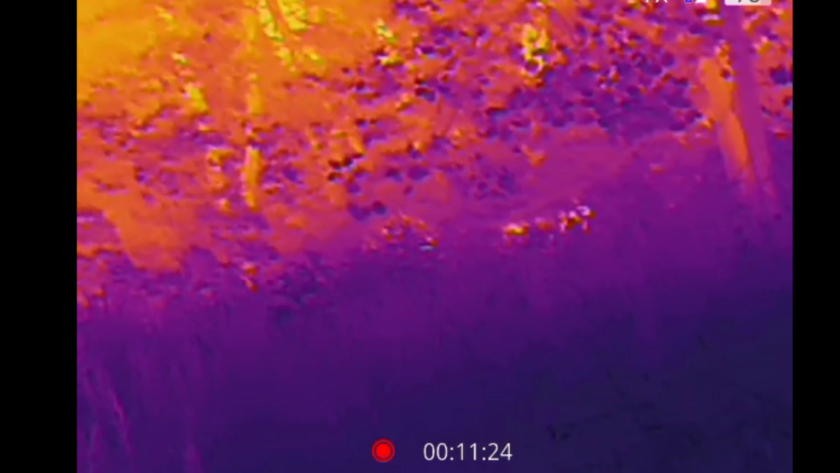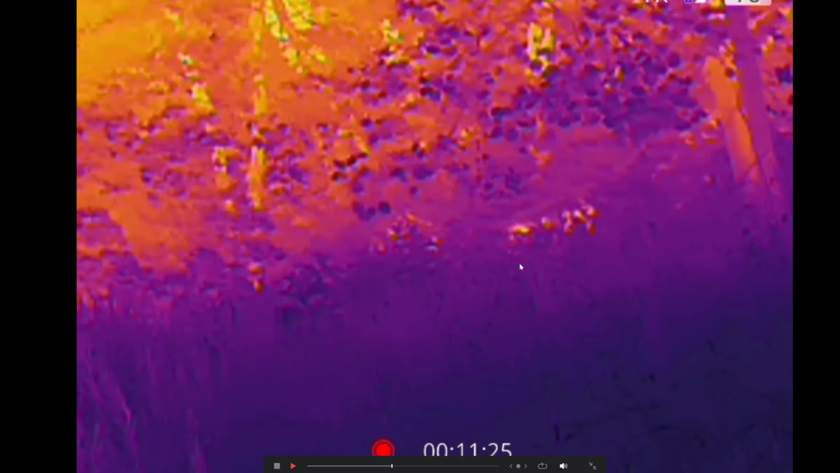Unfortunately, I also looked out the window with the thermal imager. We don't see it on that footage at all either. But now that I'm reviewing this footage, I'm seeing this thing here, and it's hard to tell. It is the only thing that looks kind of like something. It's hard to tell if it moves or not. Let me know what you guys think.